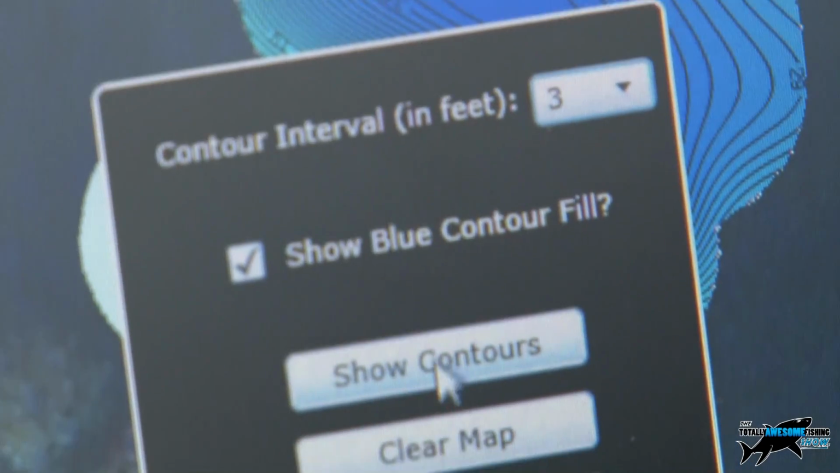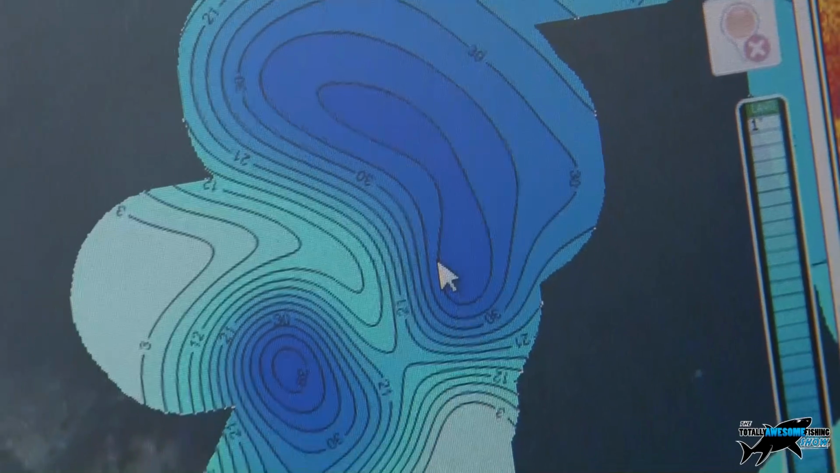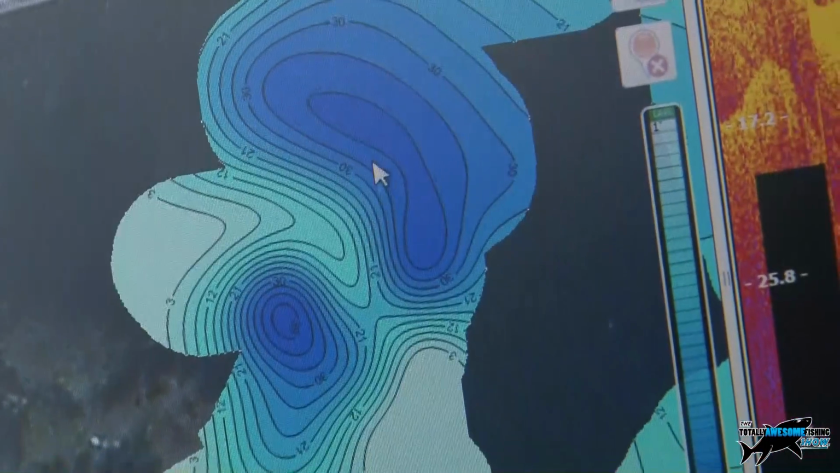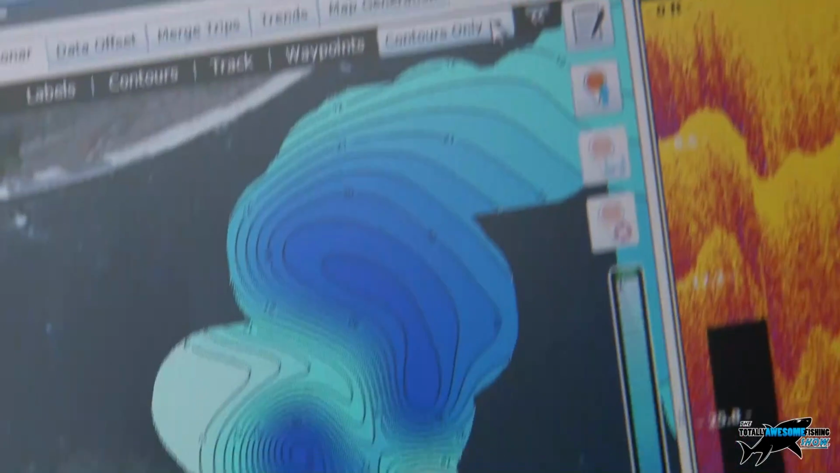So if we put it to 3, it'll clear that up nicely. Yeah, there's two nice holes there. I think you were saying that those would probably be a nice little hiding spot for some big pike and stuff. Yeah, absolutely.